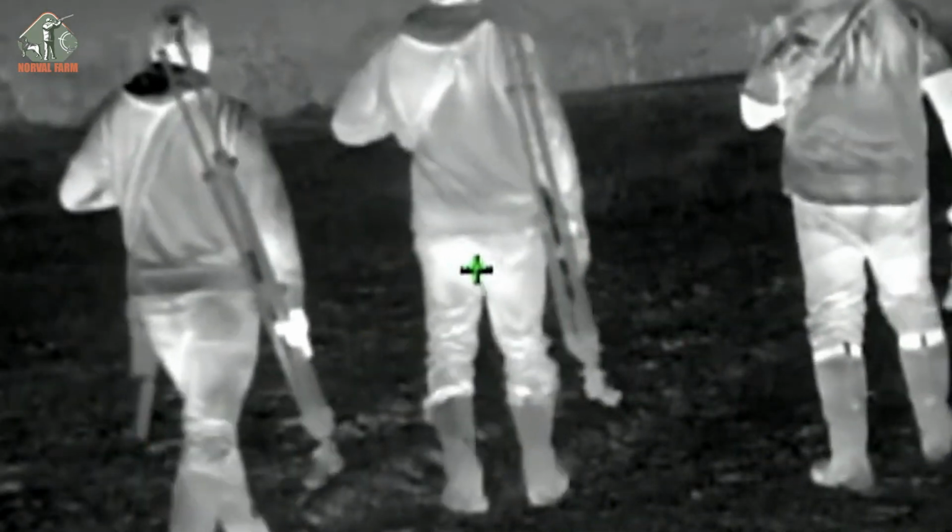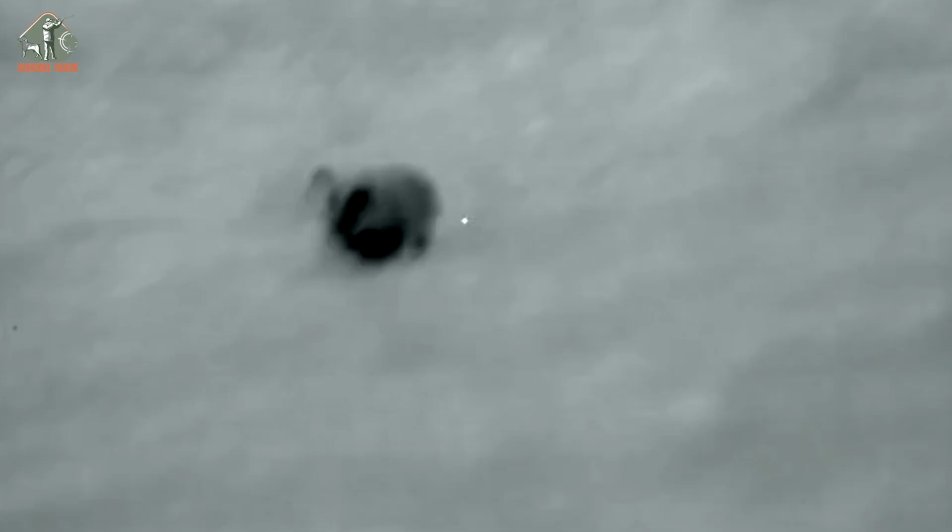After regrouping, we moved past a small garden near the edge of the field. Through the scope, we spotted another herd hiding behind thick foliage. We had to move closer, and when the moment was right, I opened fire. The booming gunshot sent the herd fleeing. One particularly large boar wasn't so lucky.